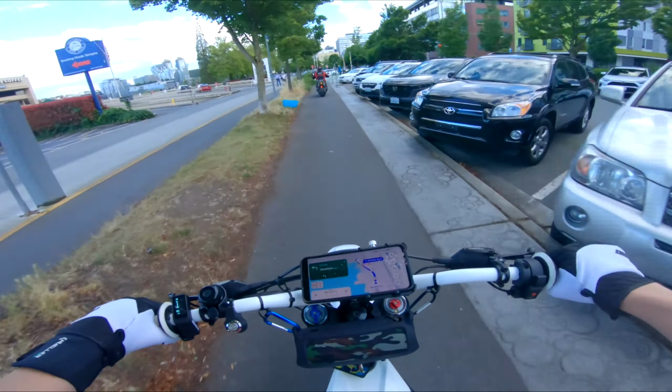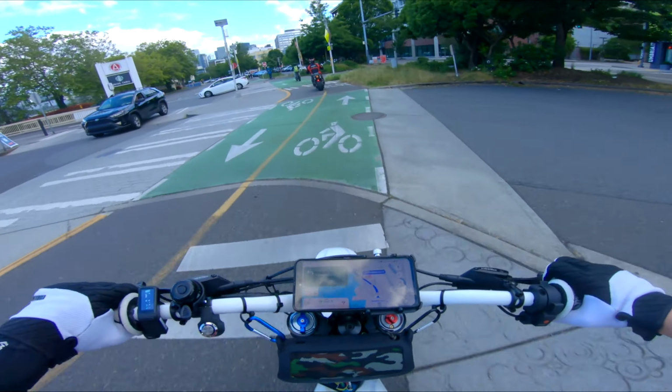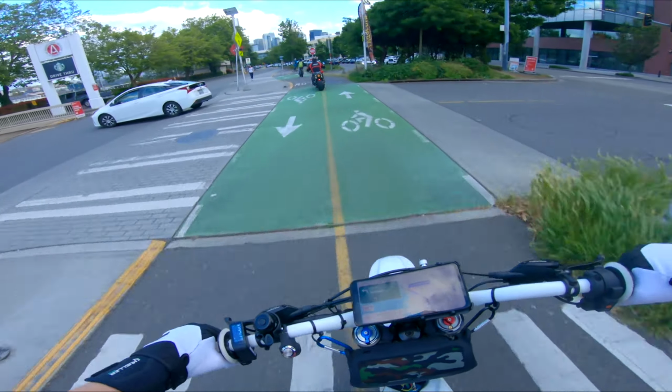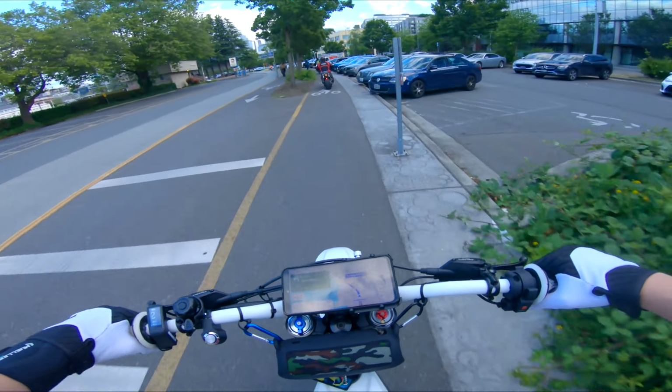So how are we looking? 83% right now. We're barely doing any better than we got there originally. Holy shit, that's so bad, dude. These things actually do eat up the range pretty immensely.